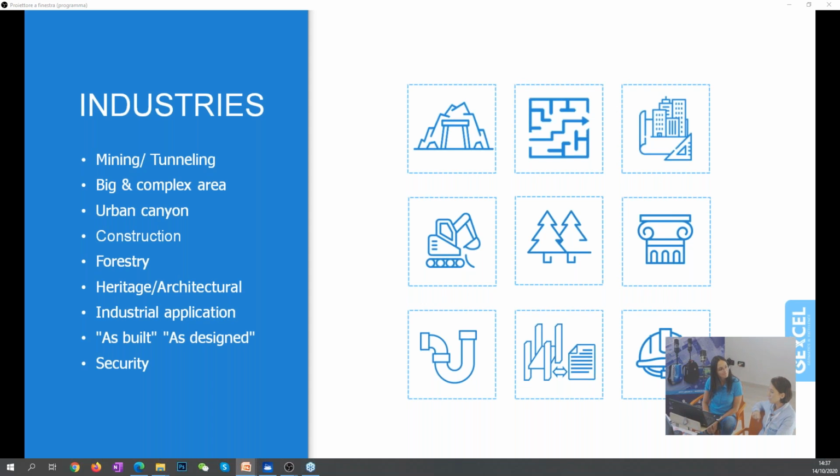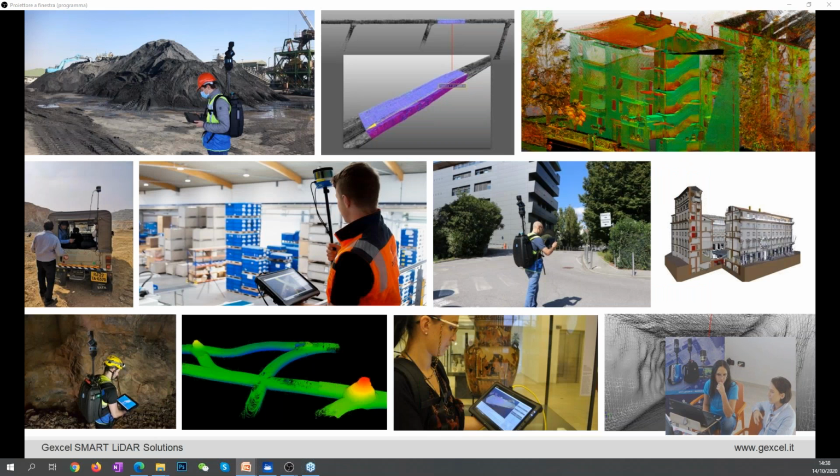Industries, well, I don't want to bother your time to make a list of industries in which you can use HERON, but as you have seen, you can use HERON in many different kinds of industry: indoor, outdoor, underground mining, tunneling, stockpile, building, cultural heritage, archaeological site, museum, engineering, construction, forensic application. So really a lot. You have a lot of applications.